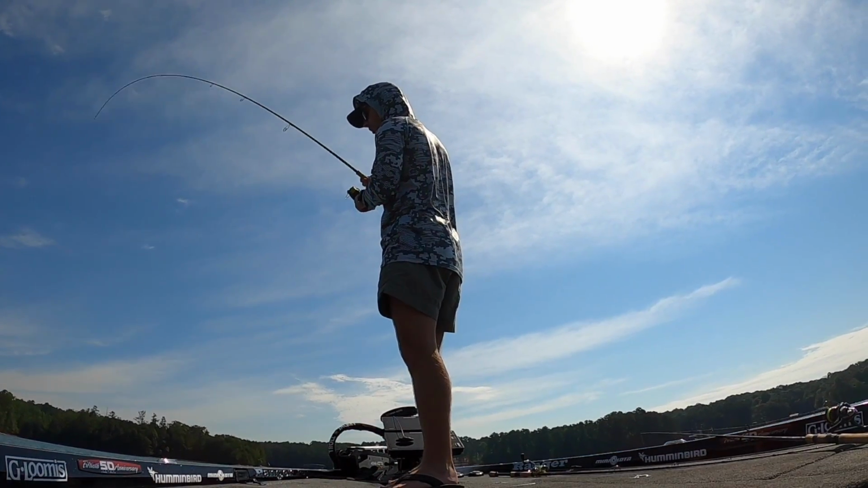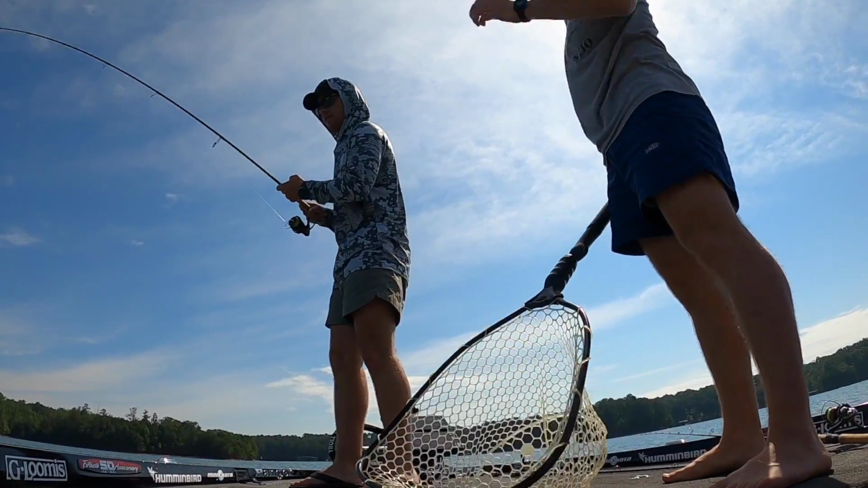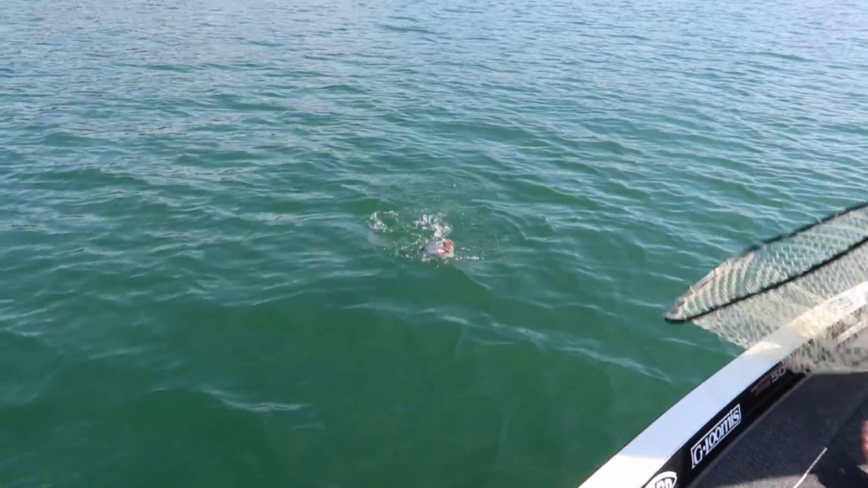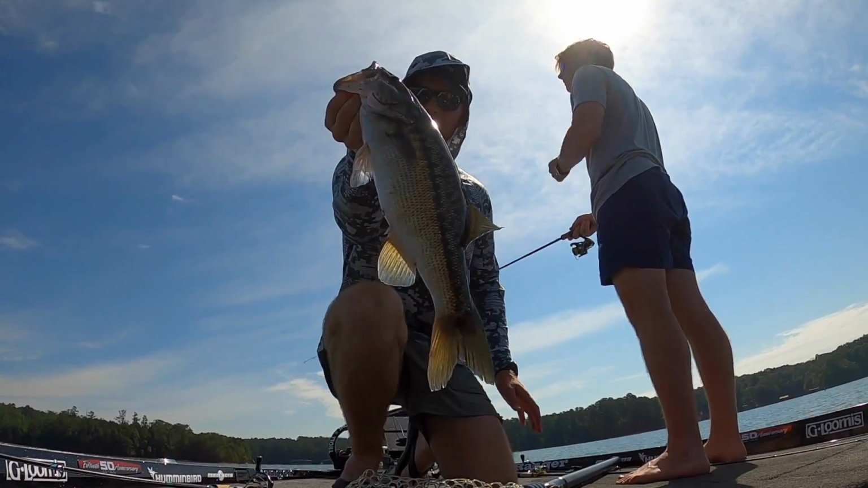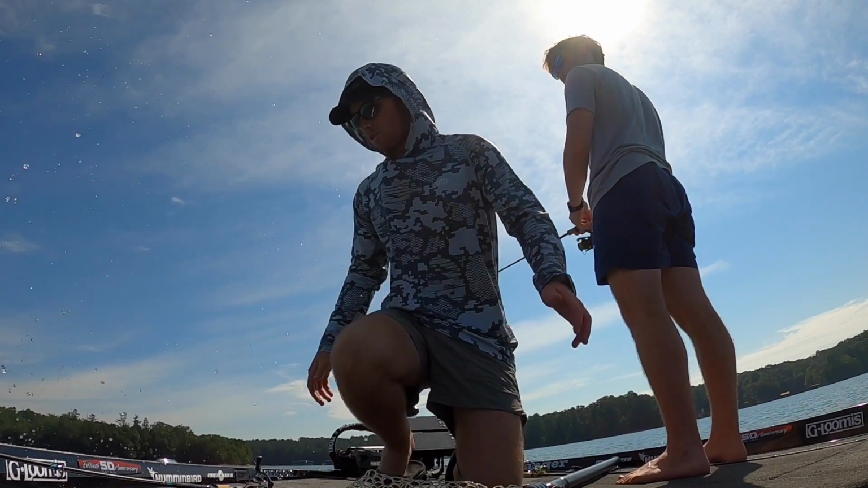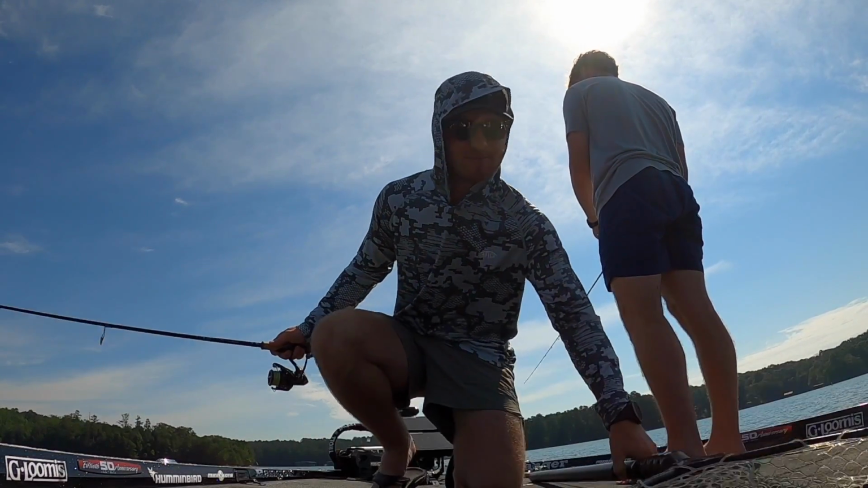Three spots in a row, we had them jumping over it, and now I'm hooked into a good one right here. Dude, that's a big one. All right, get him. Let's go, baby, on the popper. Another big fish today, and the first good one for the popper. I'm fired up to keep throwing this thing and see how many more bites we can get.